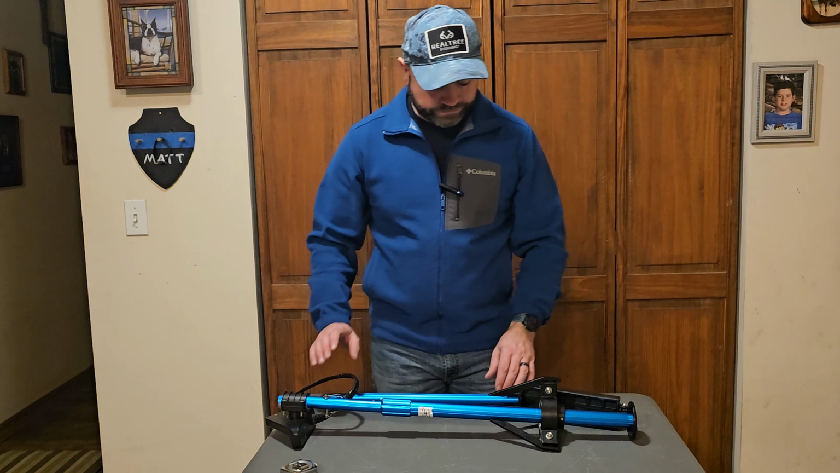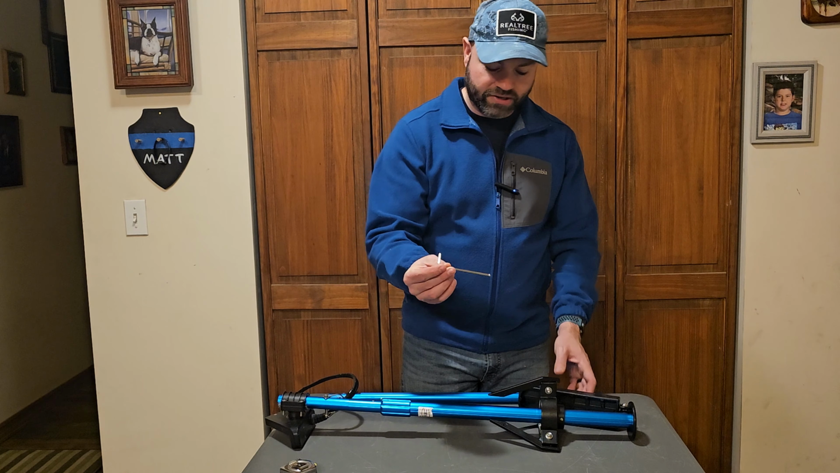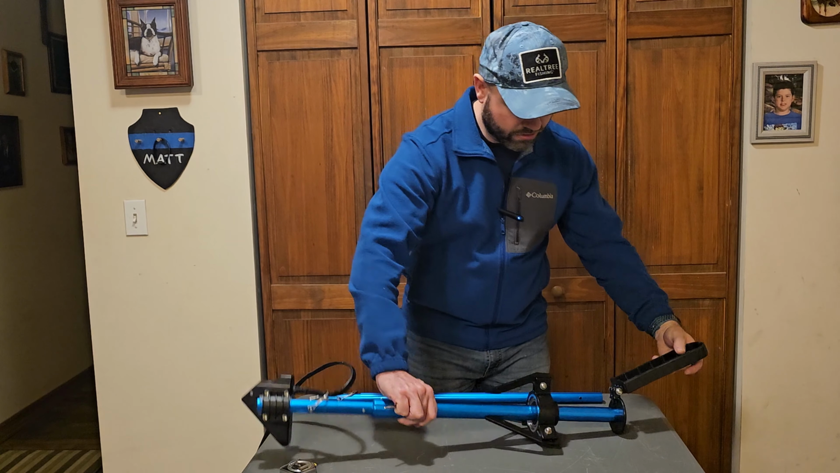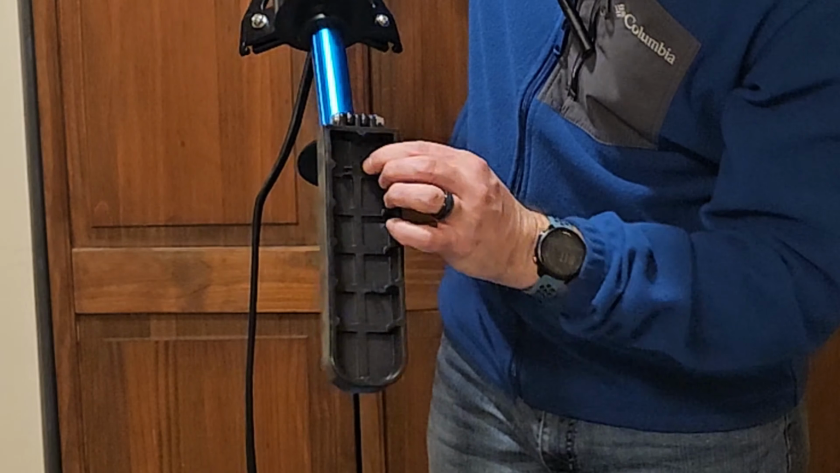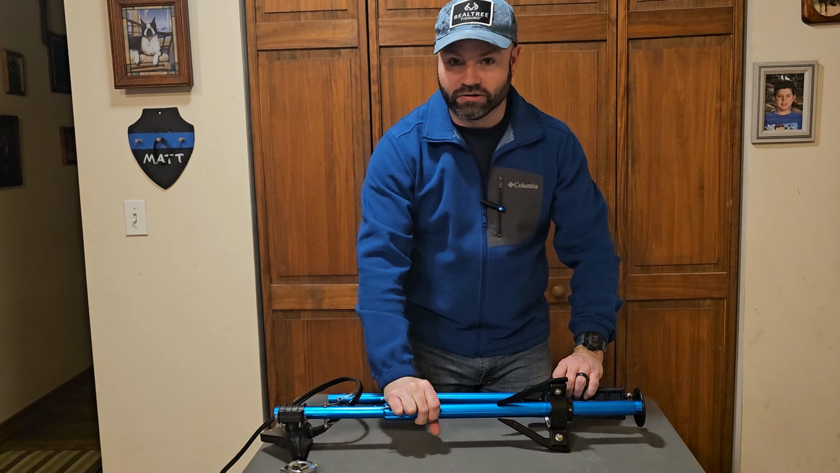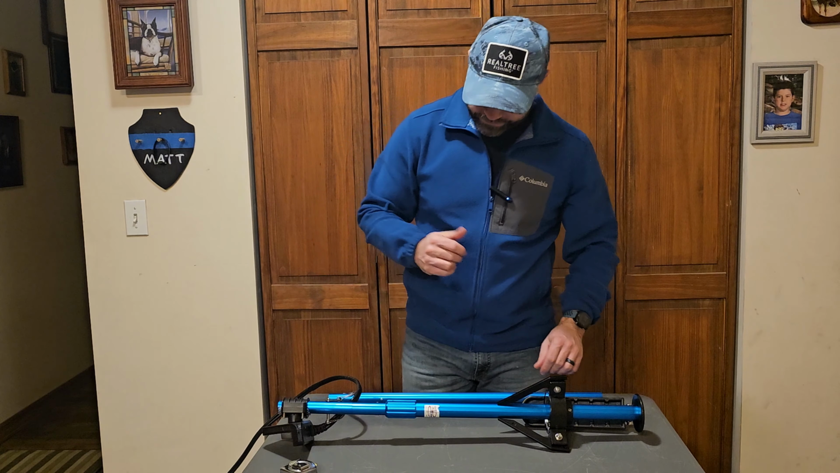All right, it also comes with this Allen wrench. Built in underneath the handle is the Allen wrench holder. There's two little clips here and here. However, it doesn't hang on to the Allen wrench all too well. I'll show you what I do with that in a moment.